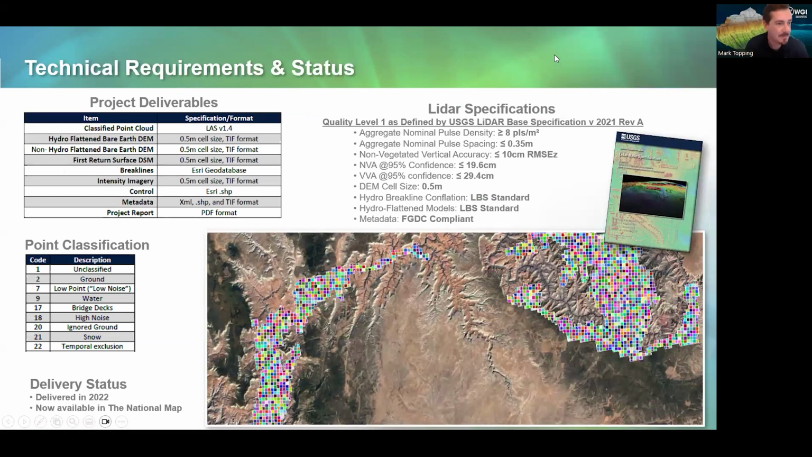Back to the Grand Canyon. Here's a little bit on the specifications and deliverables that were required for this project. We did a classified point cloud, and classification is where each point, you have millions of points creating a 3D image, if you remember. Each point has associated metadata on what object that point is contacting. So that could be ground, that could be water, bridge decks, high noise, snow, temporal exclusions, overlap, or withheld classifications.